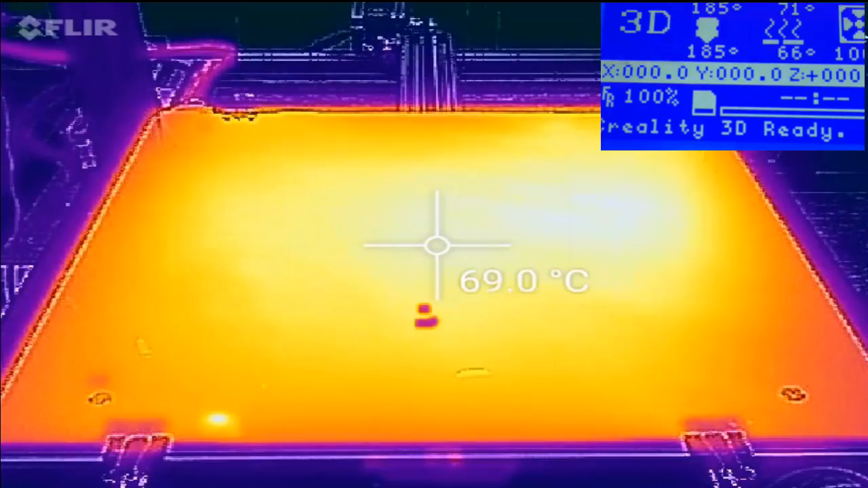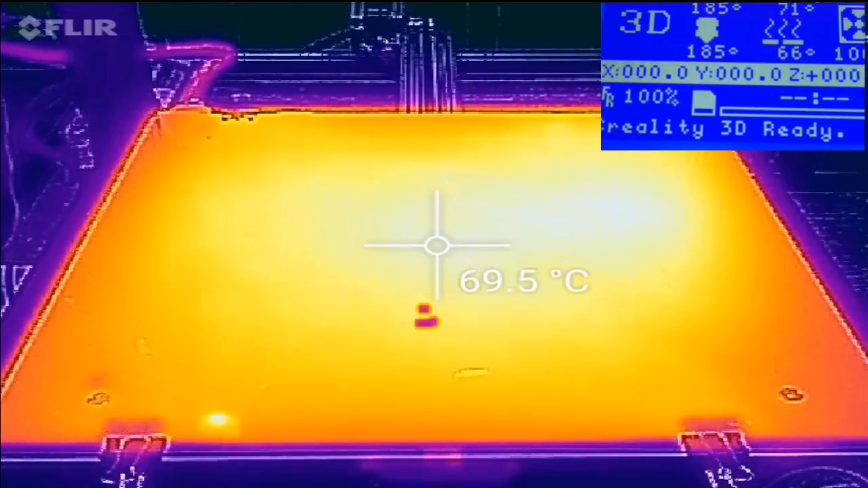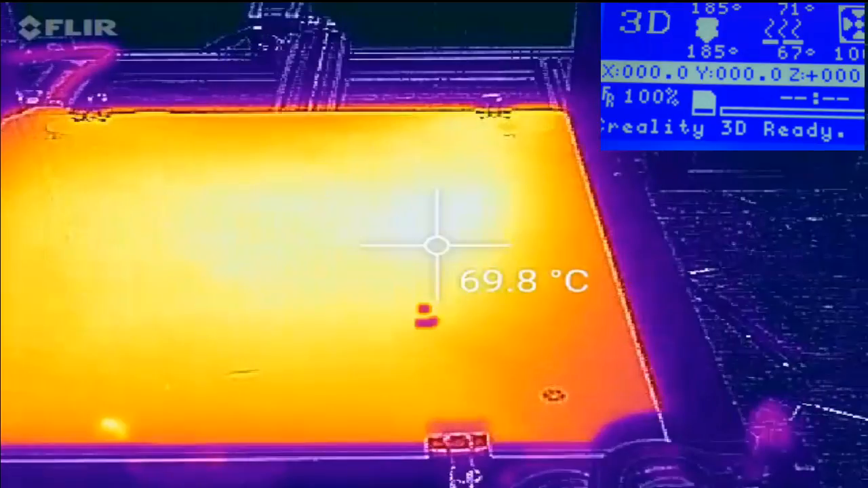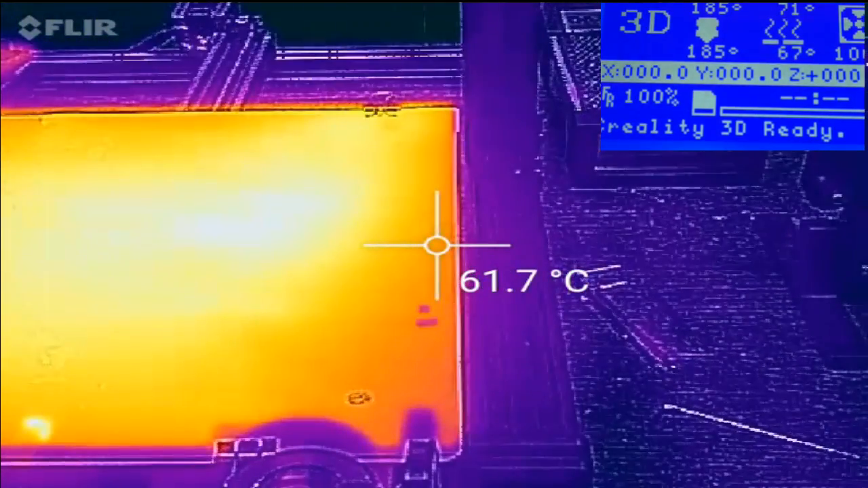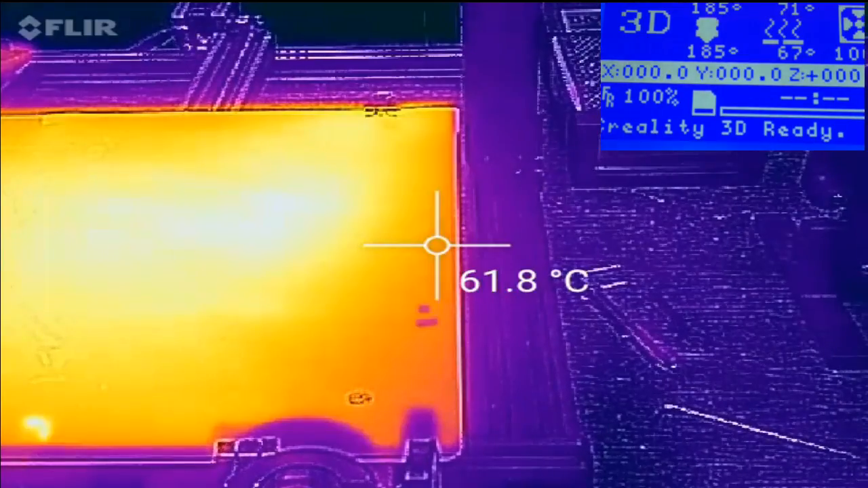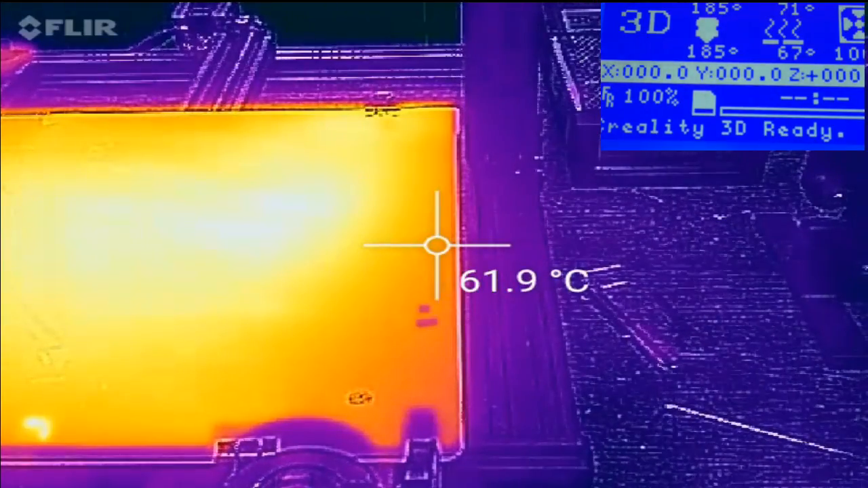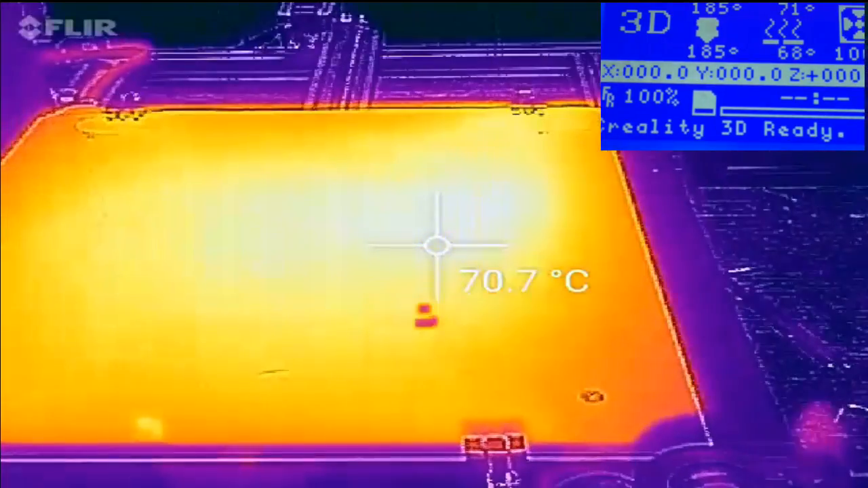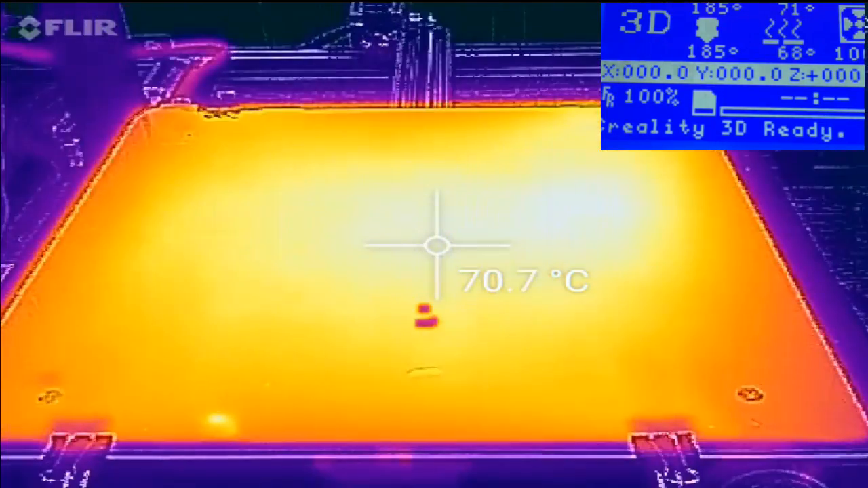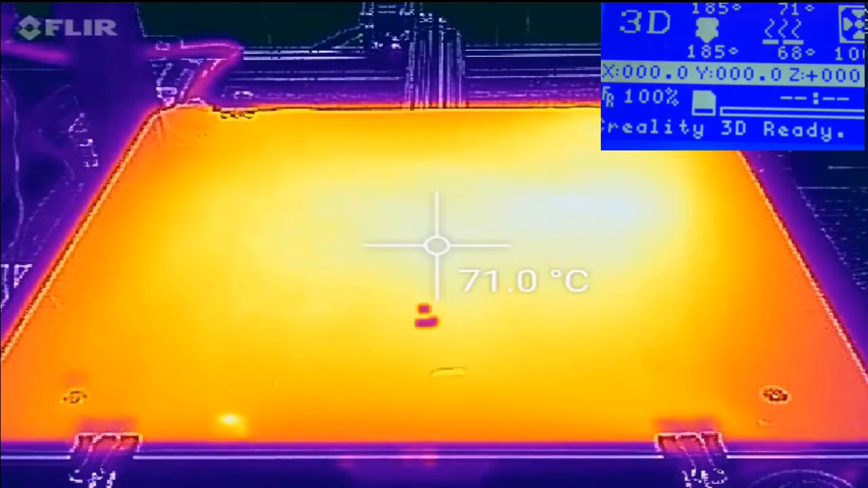And so again, we're within 2 degrees of 71, but yet we're still showing 5 degrees on the controller delta. And again, let's roll over to the edges and take a look. So the edges are within about the same type of delta. Actually, I think the delta is increasing, because I'm about 62, and this center piece is almost 71.